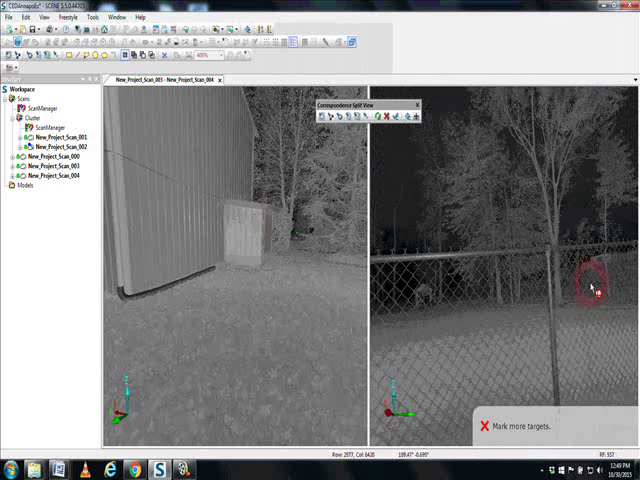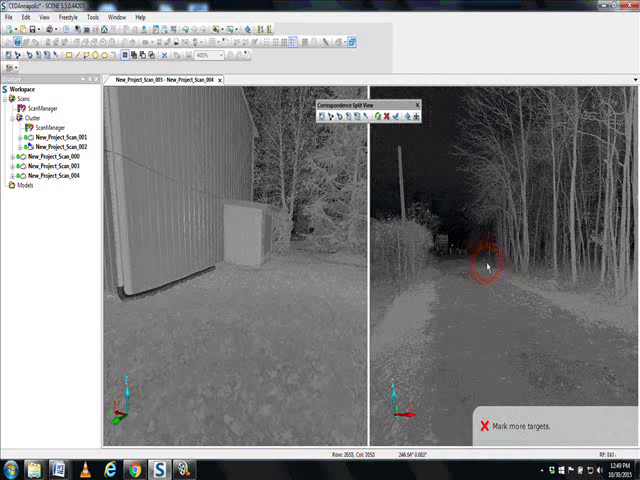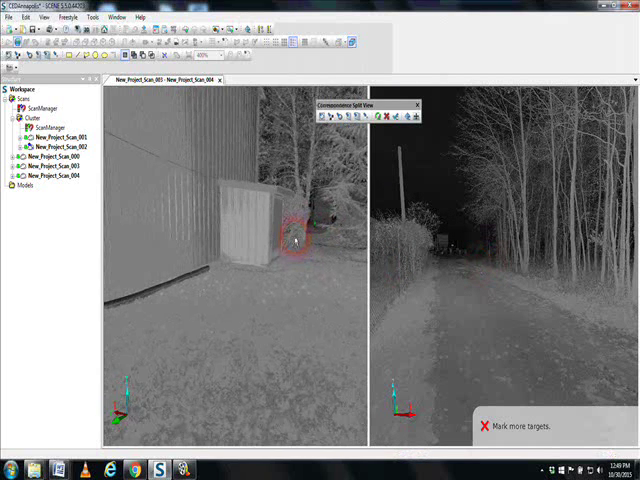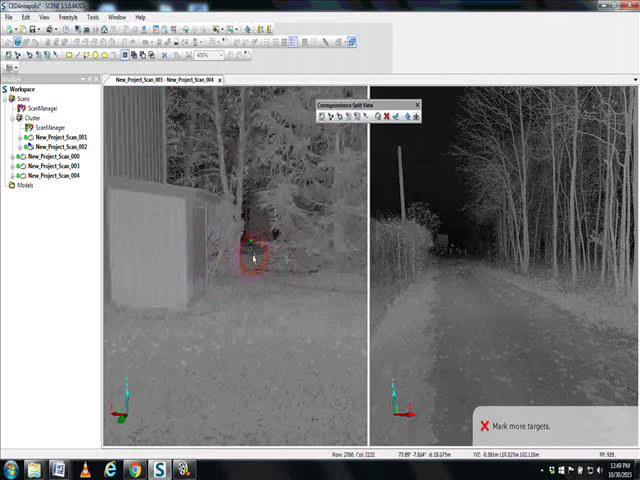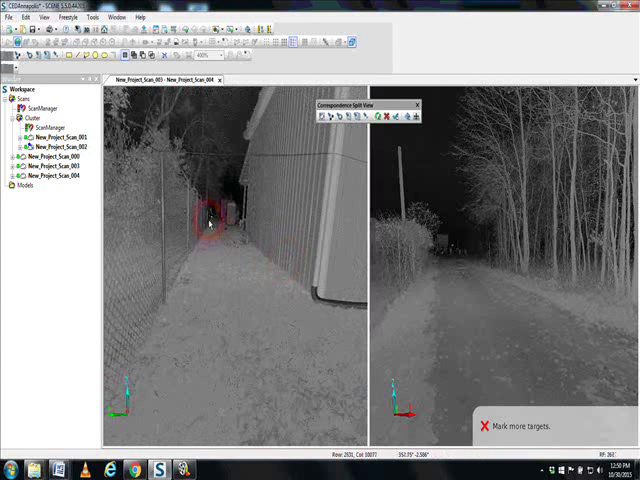There's absolutely no common points between the two scans, and I don't have any targets along the way either. You can see that target's quite a ways away, and so is that one, but neither of those targets is present in the next scan.